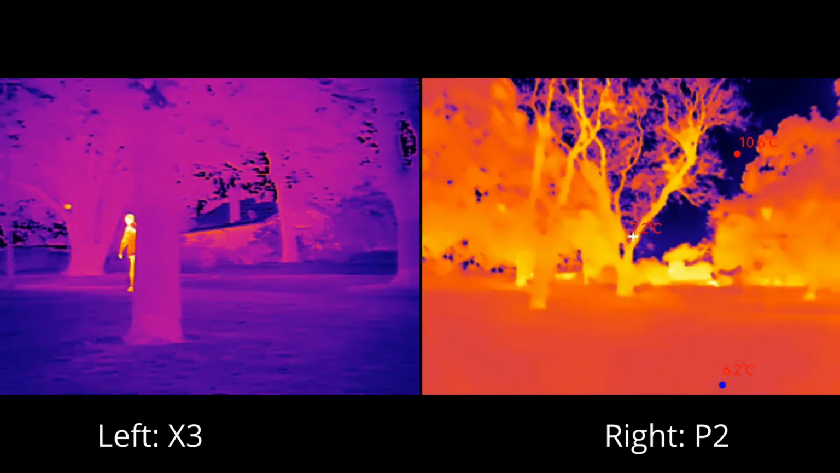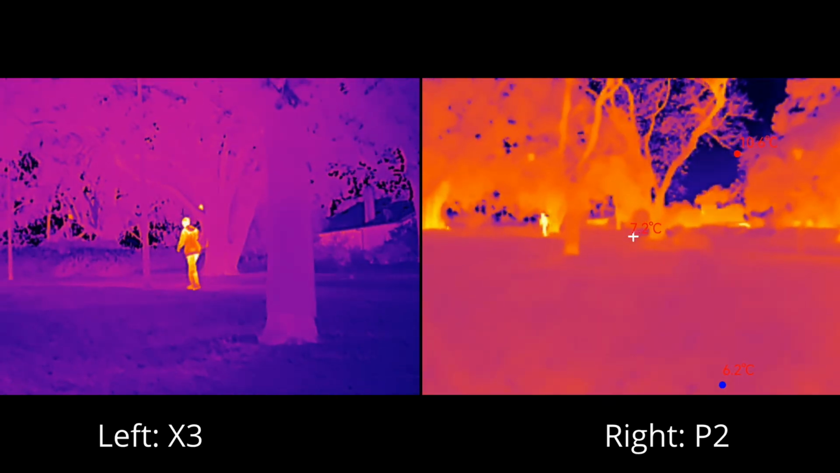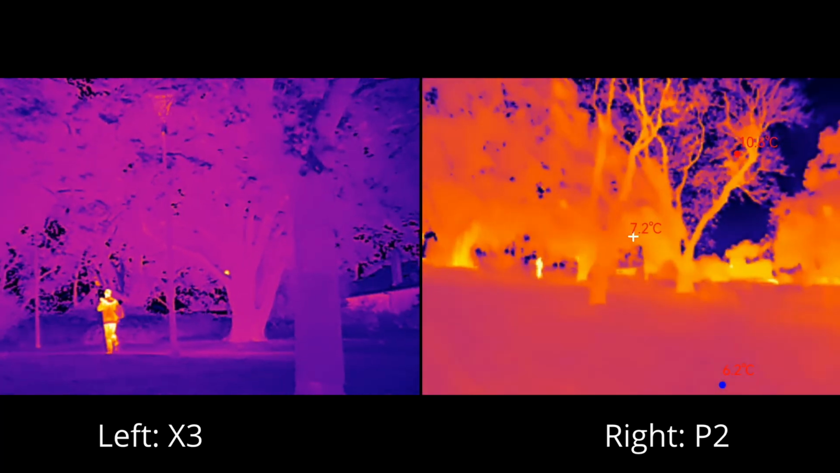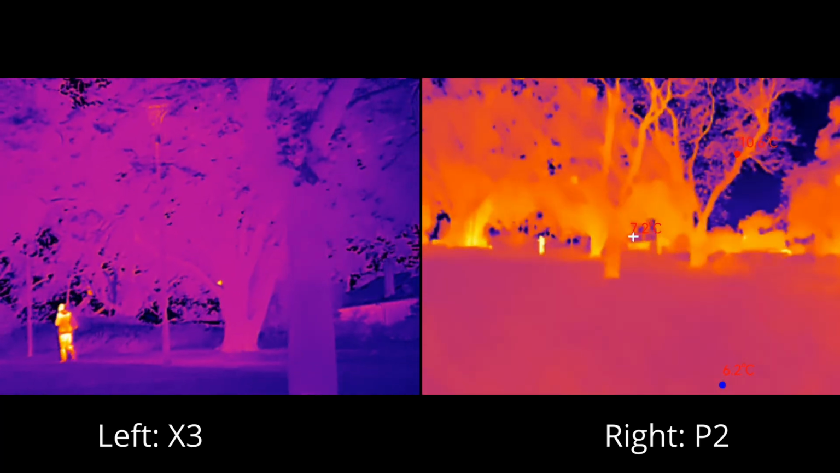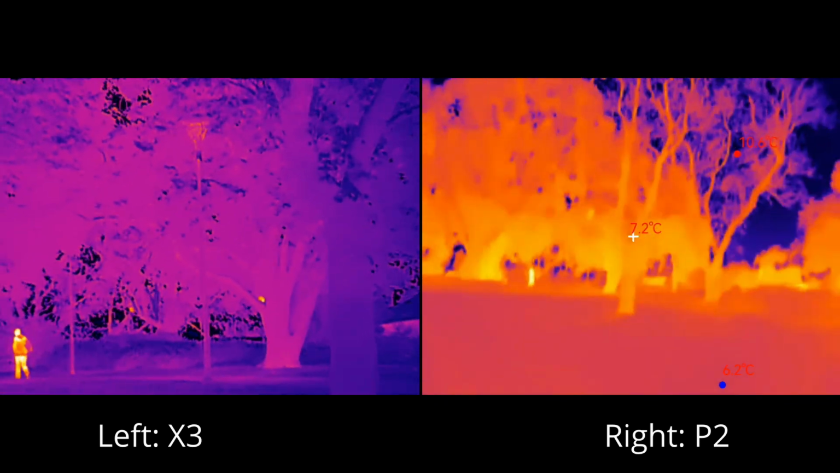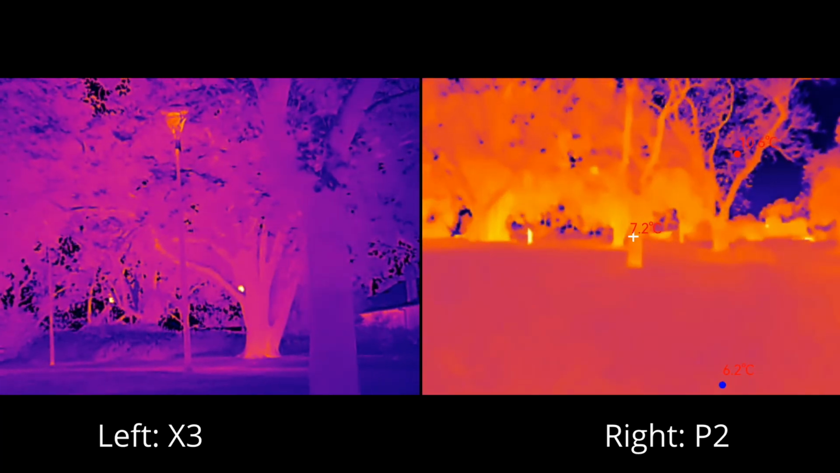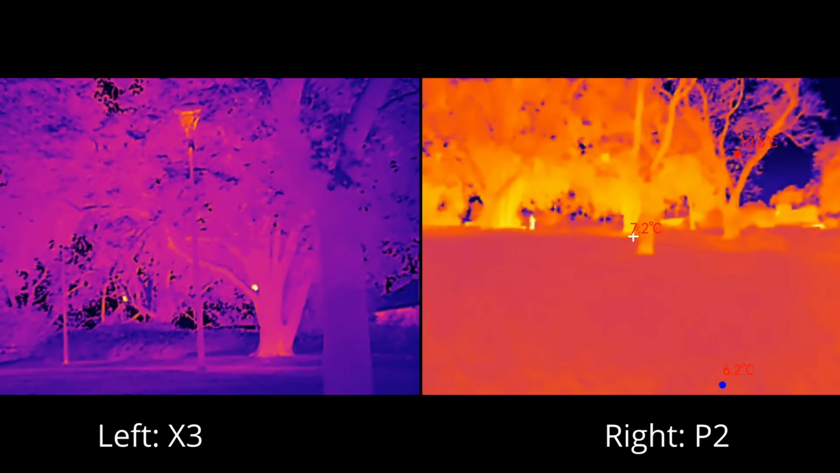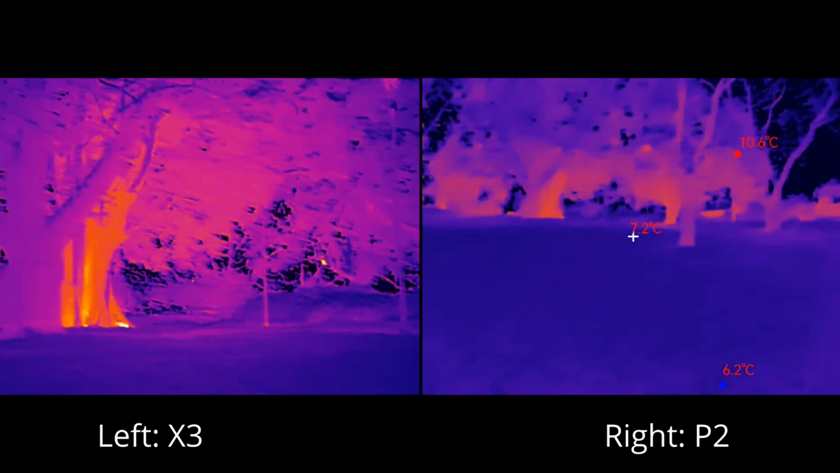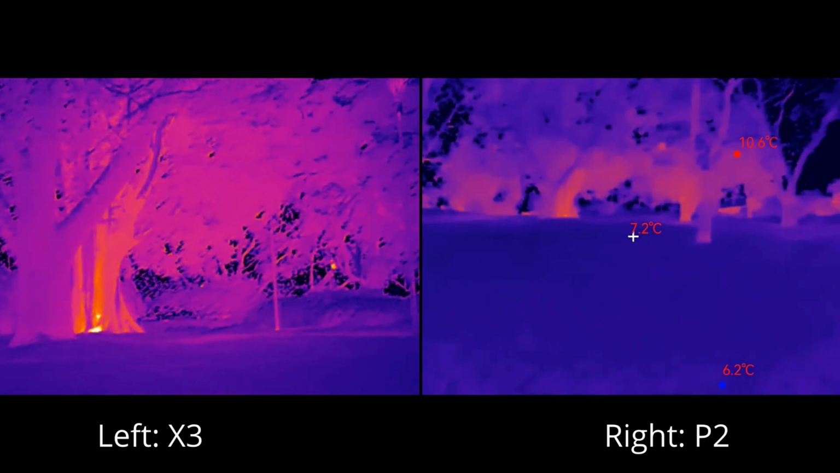Another thing you could do is change around the contrast settings as well. Let me see if I can pop that in. Oops, I'll lower the brightness maybe, like that, and that will get it a little bit closer to what the X3 looks like.